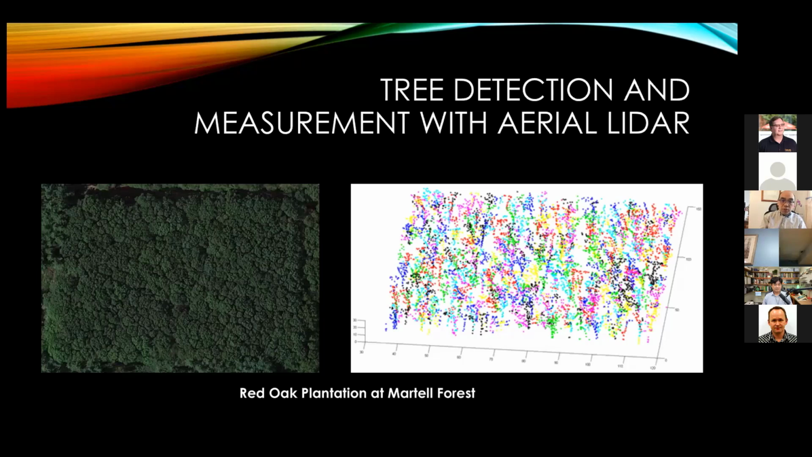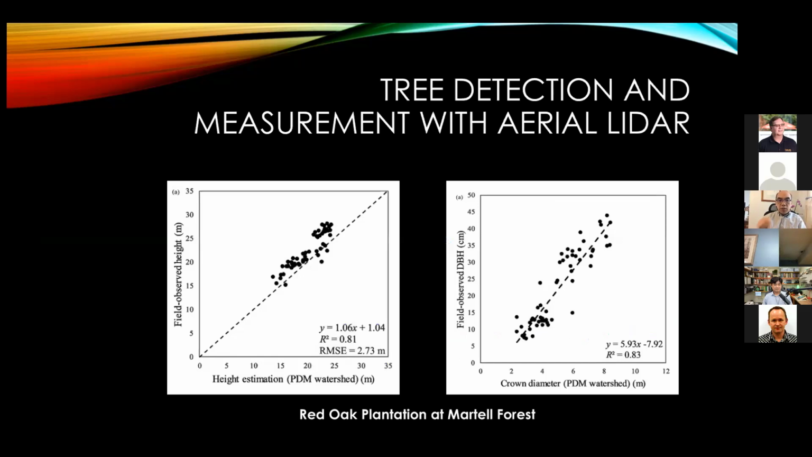If you apply AI and machine learning algorithms to this point cloud, here is what you can do. Here are some results showing how these data measure up.